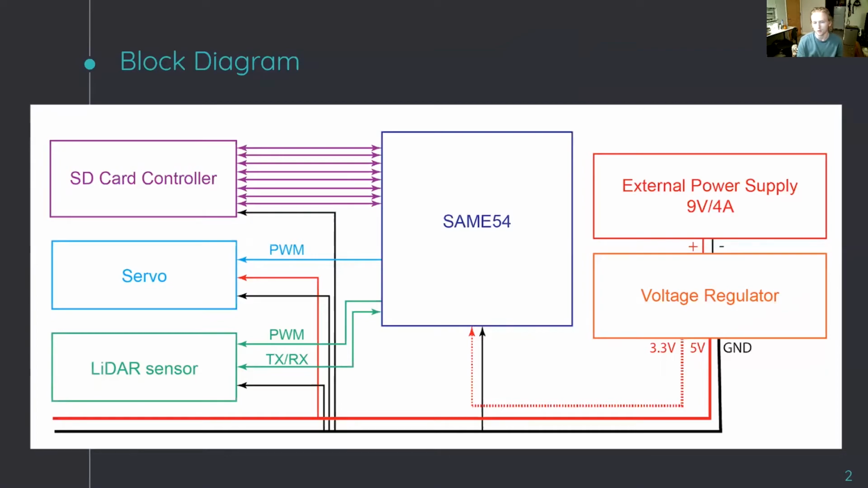No matter what we would have done, we do need 2 voltage sources here: a 3.3 volt supply and 5 volts. 3.3 volts is for the microprocessor, and then we also need 5 volts provided to the servo and the LiDAR sensor.